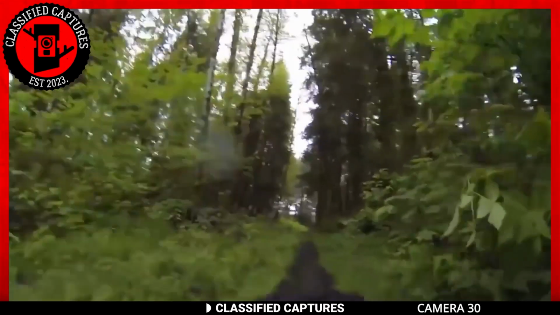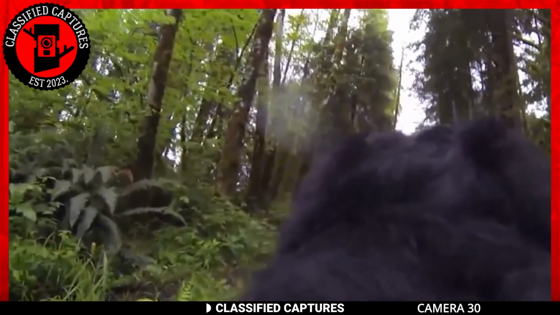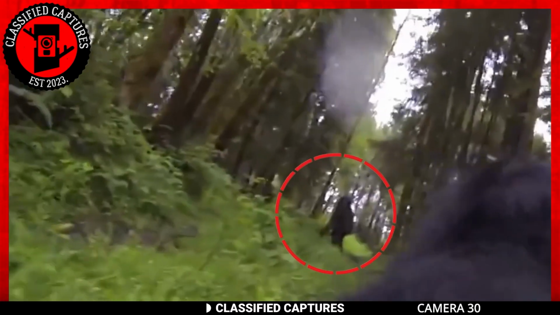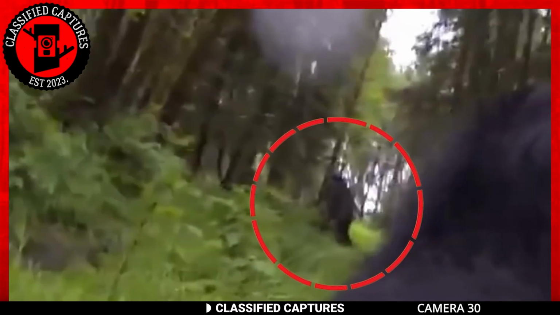But this frustrated the owner, as the seconds he spent trying to get the dog to move were more than enough for the creature to escape. Was that Bigfoot, though? Many don't think so, but it's hard to deny evidence when it's right in front of you.